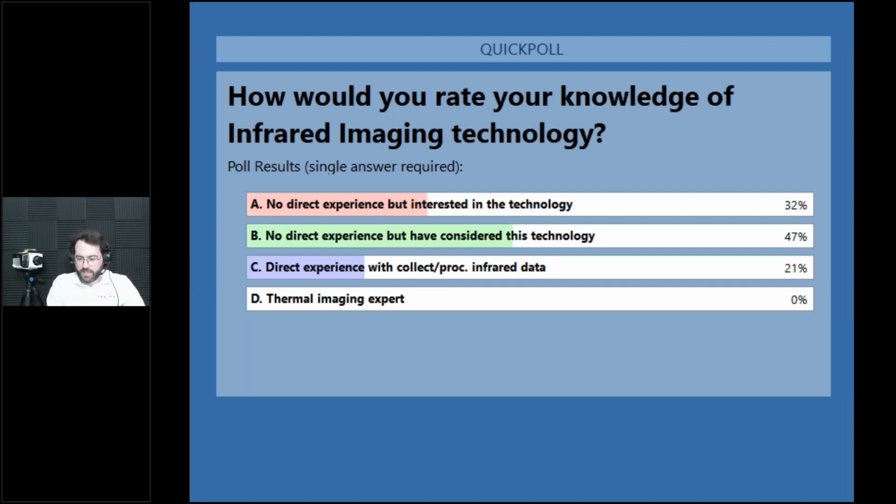So that's really interesting. So no thermal imaging expert per se. So quite a few people that do not have direct experience at all with the technology. Quite a few that did consider it, and some of you that did have experience previously with infrared imaging, where it'd be Telops or another kind of camera. So that's great. Hopefully we get some very interesting questions at the end. Do not hesitate if you have any kind of question. We always love to get every kind of question during our webinars.